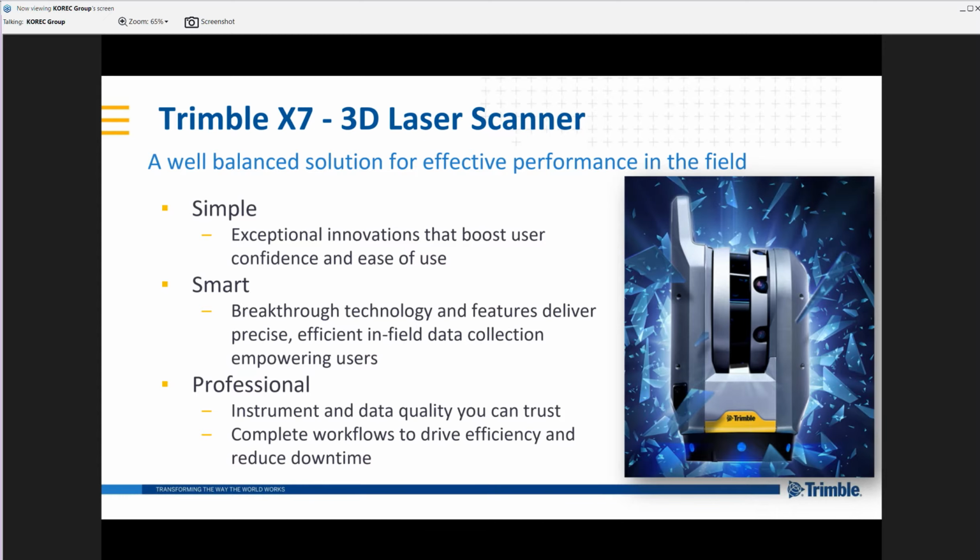So the X7 laser scanner: simple, smart, professional. We're going to use today's webinar to guide you through the headline hardware features of this groundbreaking scanner. My discussion will be centered around these three core principles of simple, smart, and professional.